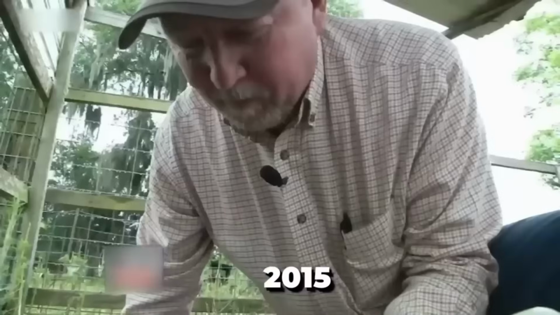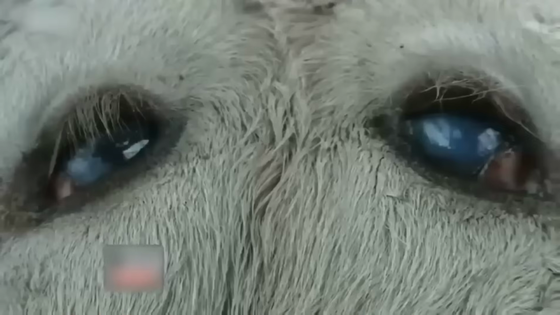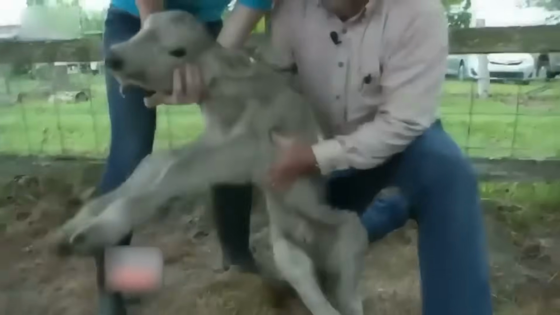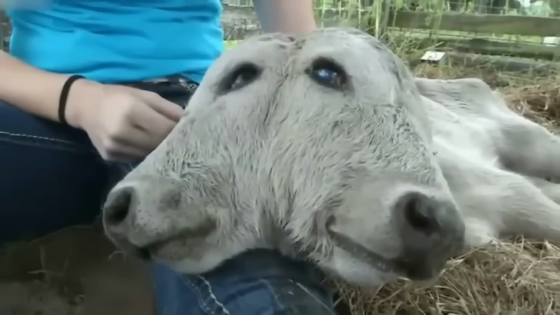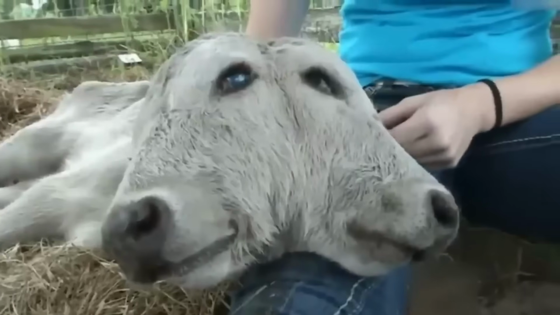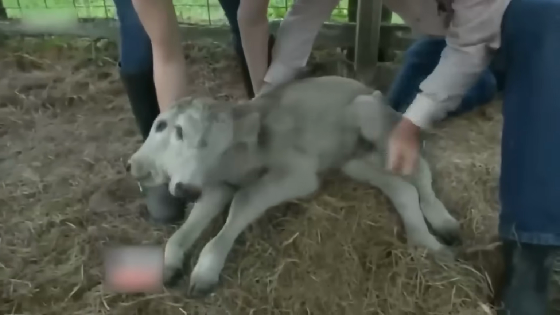Two-headed cow. In 2015, a farmer named Dwight Cruz in Florida had an astonishing experience when his cow gave birth to a calf with 2 faces. The calf, named Annabelle, had 2 heads, 4 eyes, 2 ears, 2 mouths, and 2 noses. However, it also had 2 brains, which made it difficult for the calf to coordinate and feed from its mother. Consequently, the farm owner had to feed the poor baby with a bottle. Known as dicephalic parapagus, it occurs when the embryo fails to split correctly during pregnancy and could be genetic.